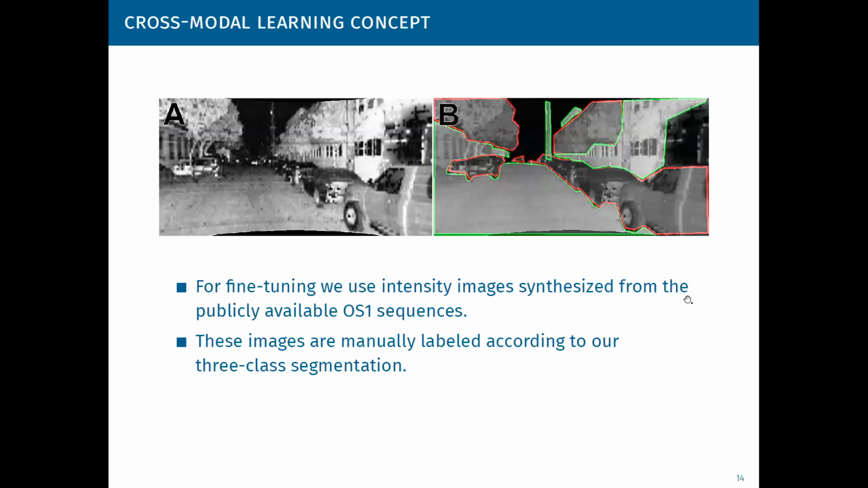However, learning with only those grayscale images is not enough. This approach has some drawbacks. First of all, the modern convolutional neural networks are designed for high-resolution images, while our synthesized intensity images have a much lower resolution.